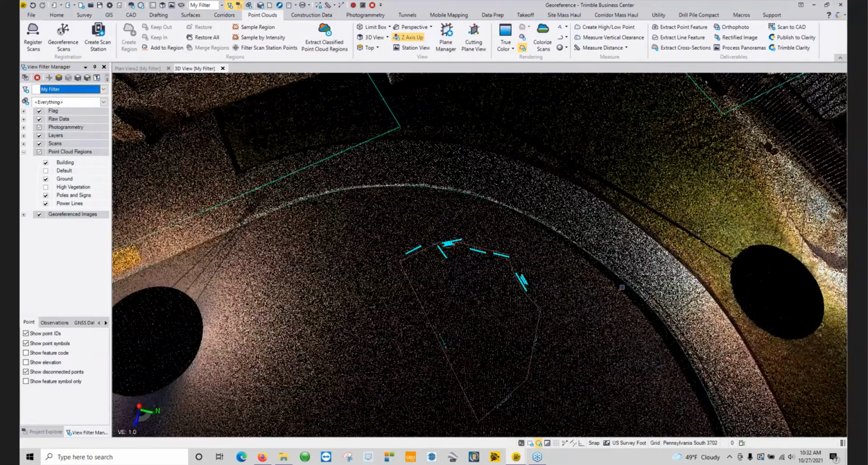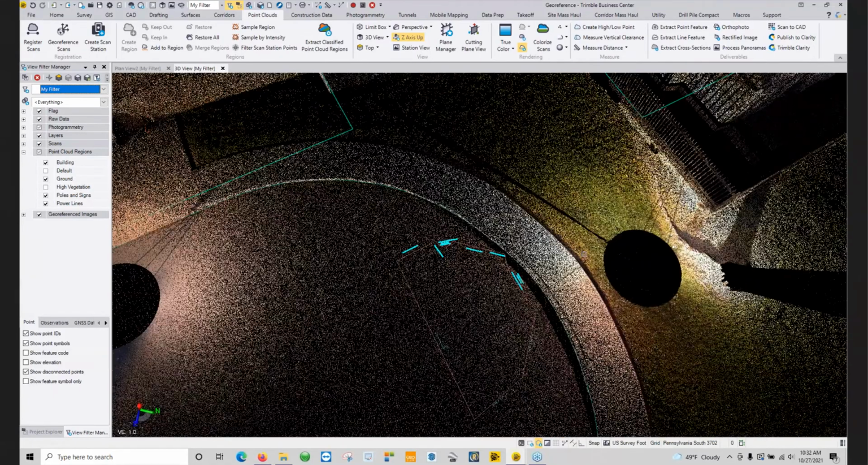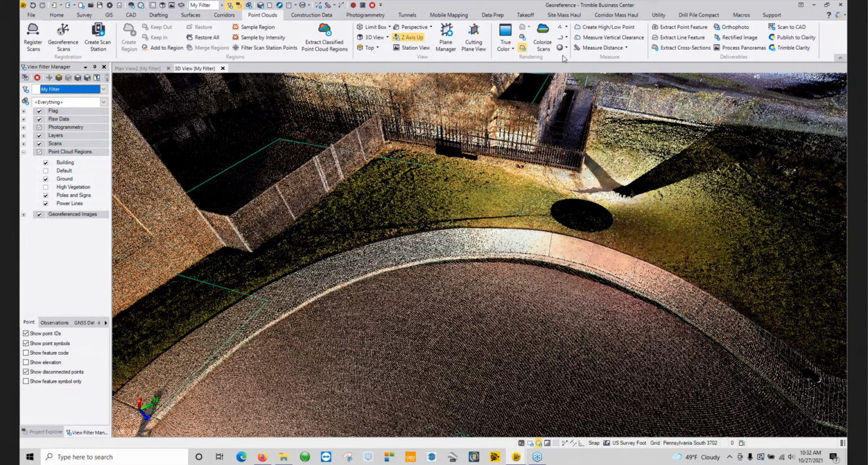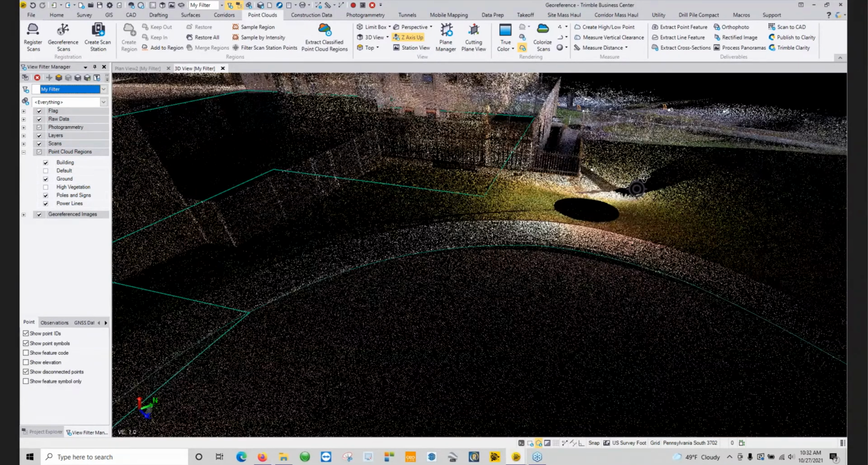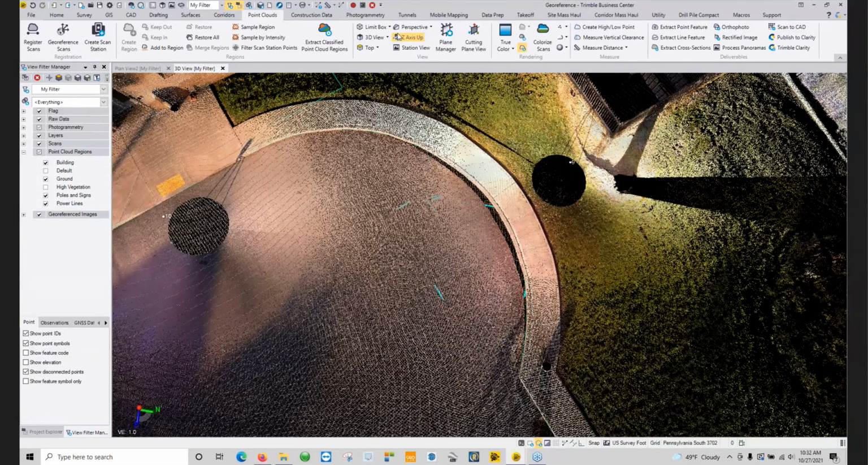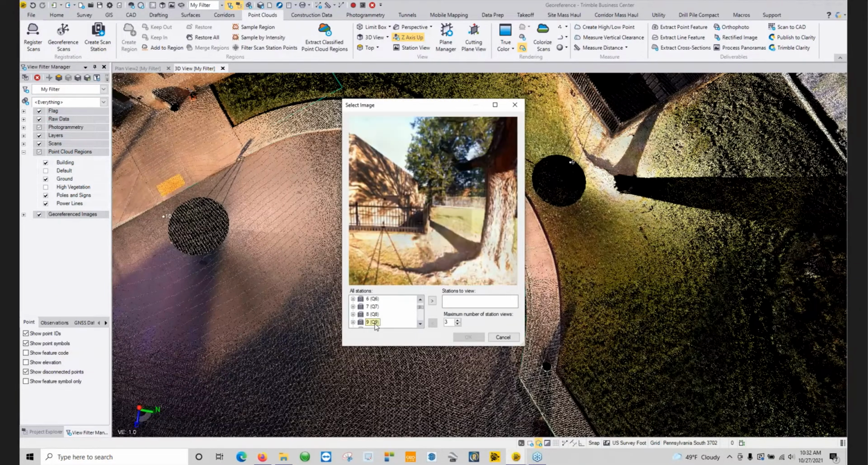So the other way to do this is if you've done a scan there and you can see the data pretty clearly, then you can go to that scan station. So right here I got scan 9 that I did right from this position. So if I go into what's called a station view and I scroll down to that scan 9,